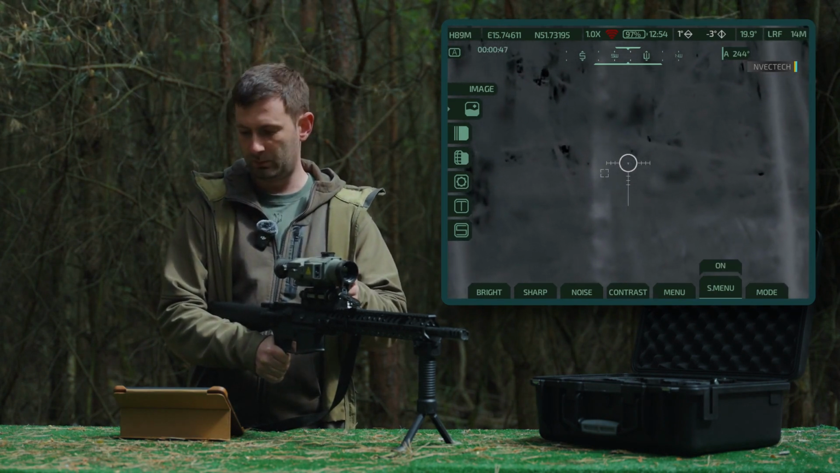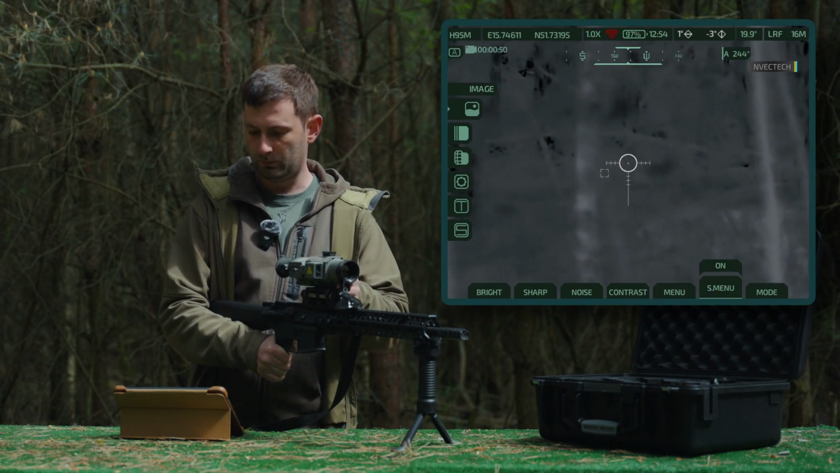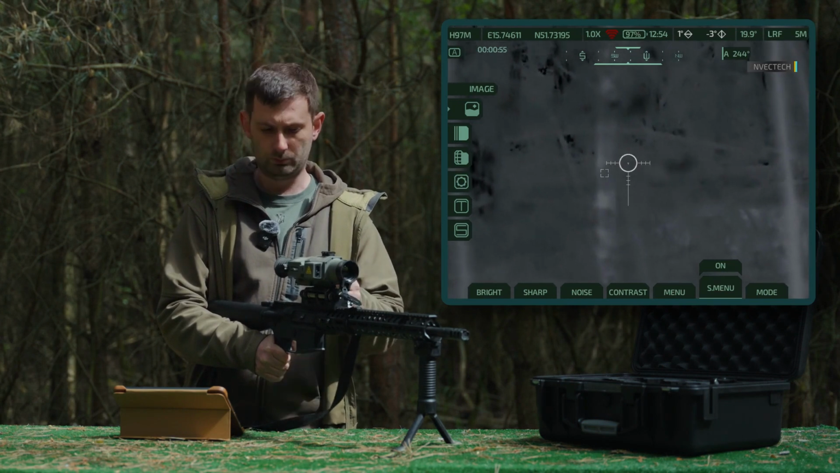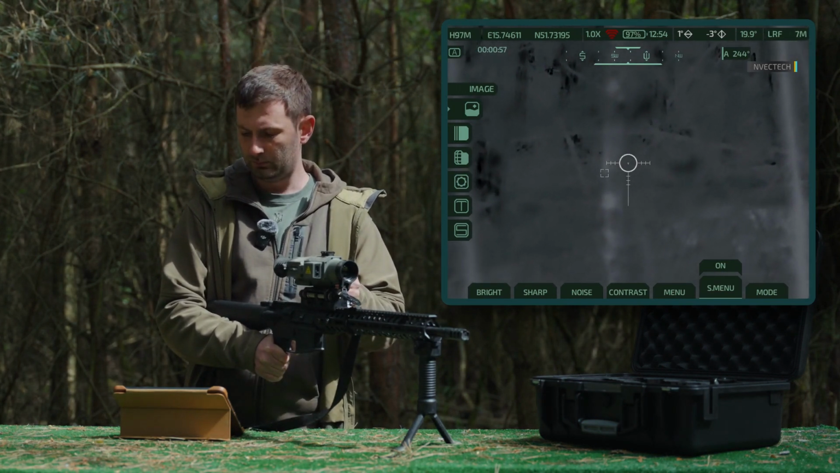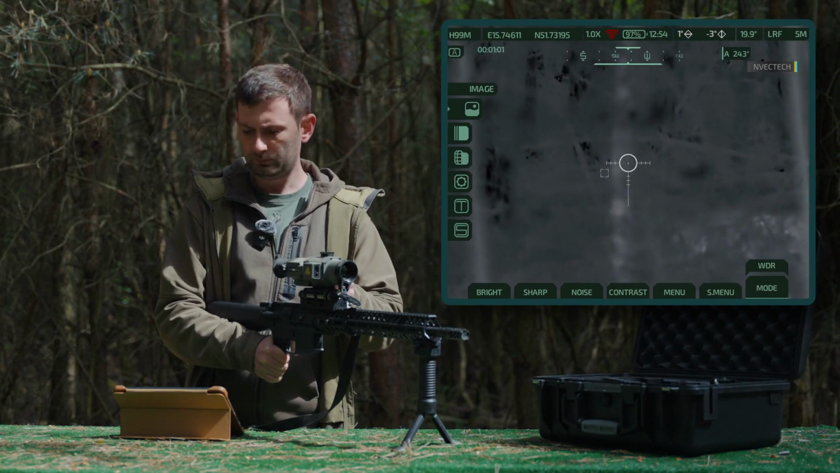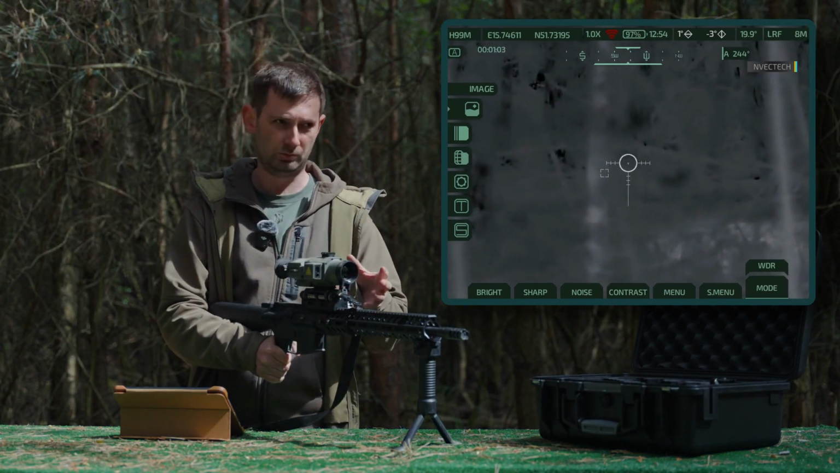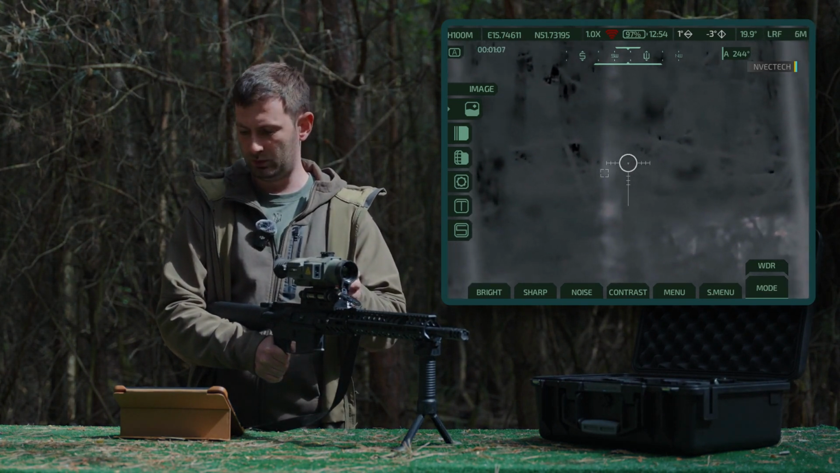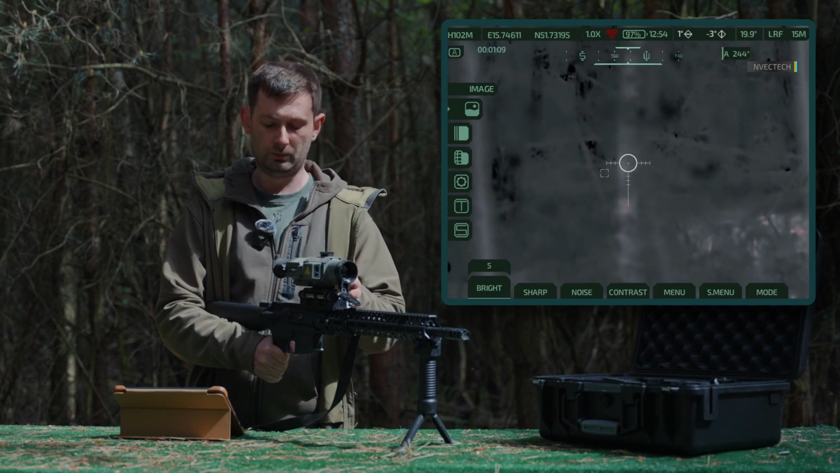You can hide or display all labels and all sensor indicators in the menu at the top. They can be completely hidden. Image mode, VDR or object. You can choose to display only the thermal contour or the entire image.